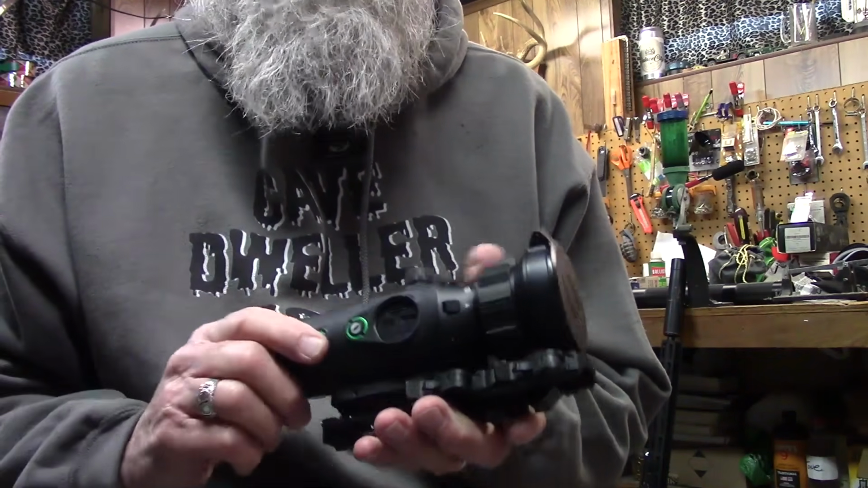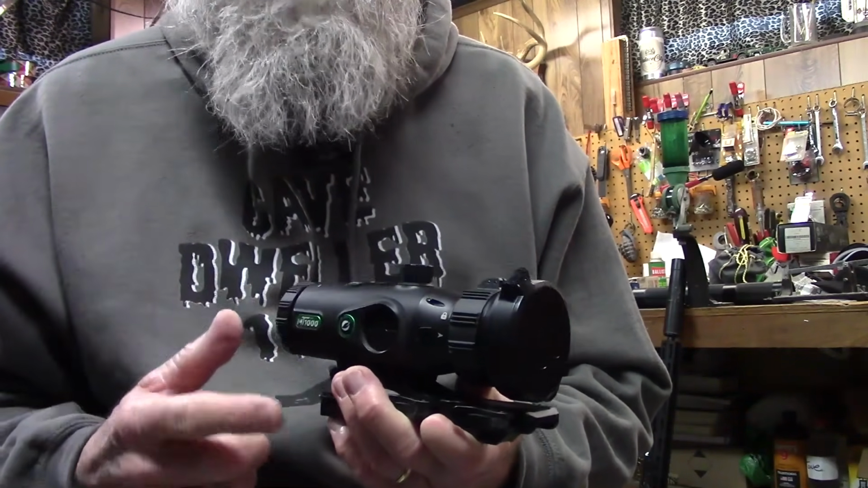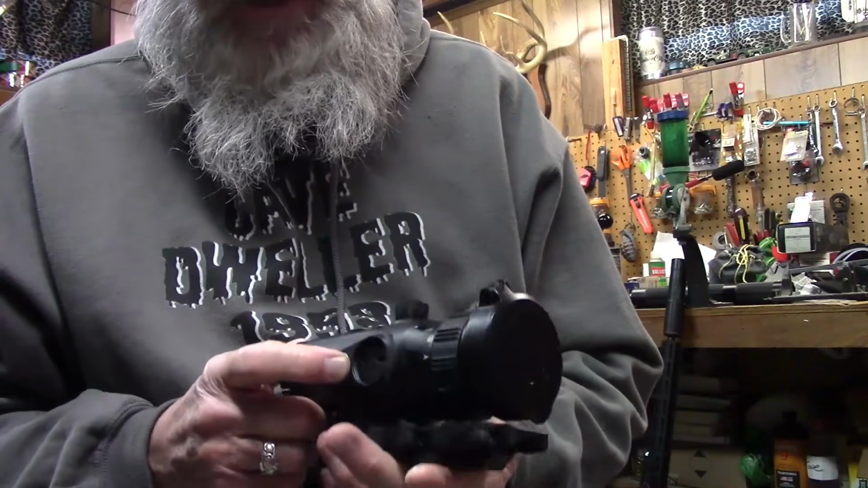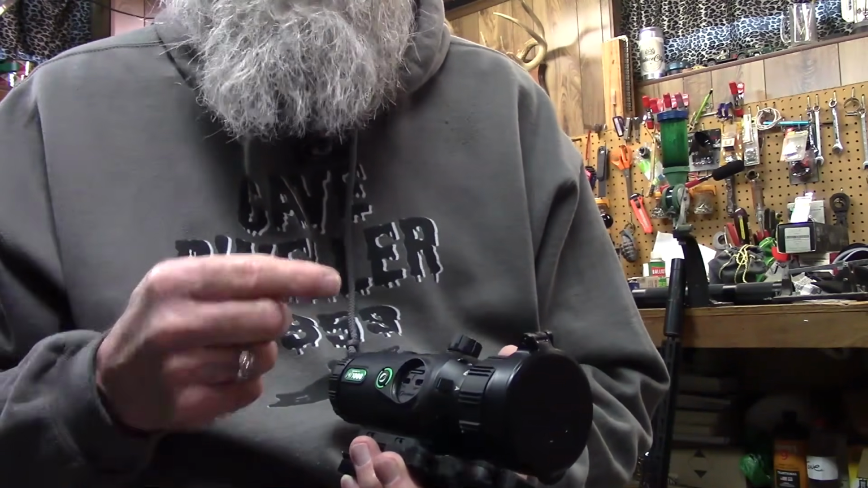So for the purpose of going through the menu, because it's pretty simple but pretty important, I think it's important to take a look at it. So I'm going to plug it into the big screen. We're going to put this camera on and take a video of the television.